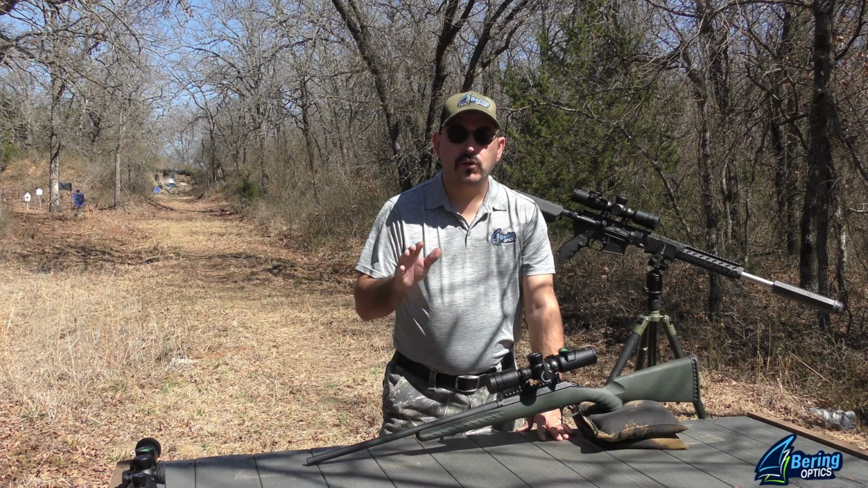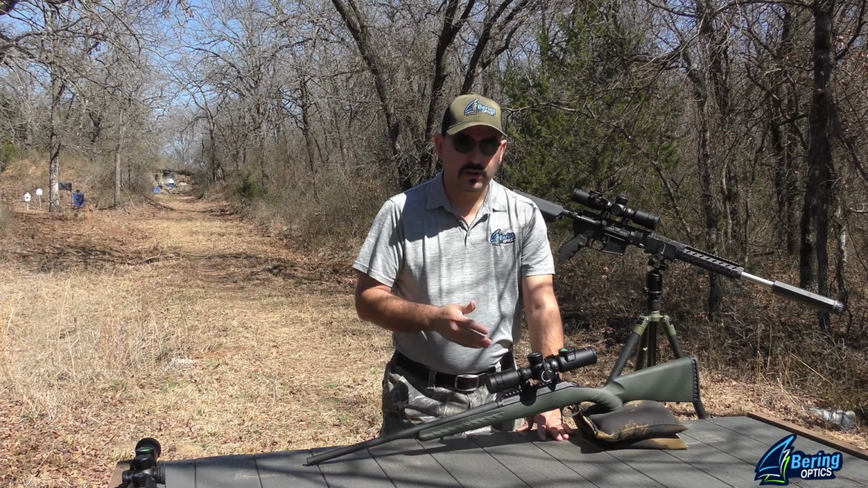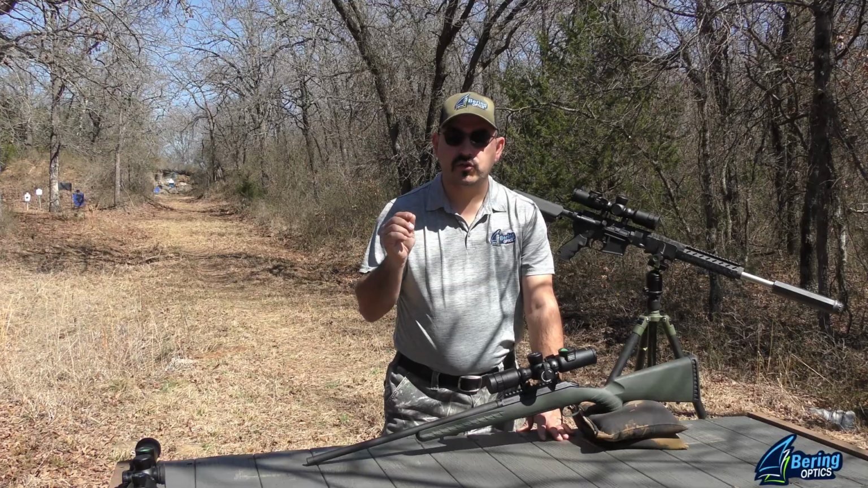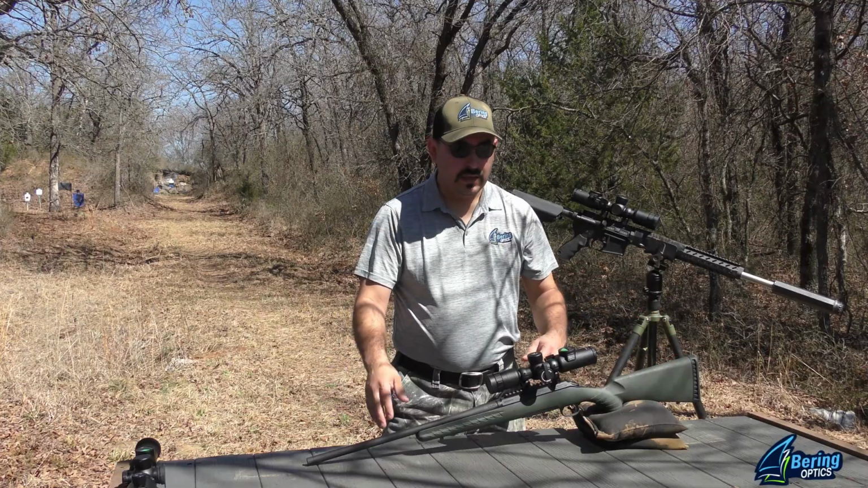So today what I'm going to do is some basic range tests. That's going to include zeroing, so I'll show you how to zero this optic. We'll also test that the zoom tracks. In other words, when you use digital zoom, the point of impact doesn't shift. And then lastly, I'll recoil test it on this 30-06.